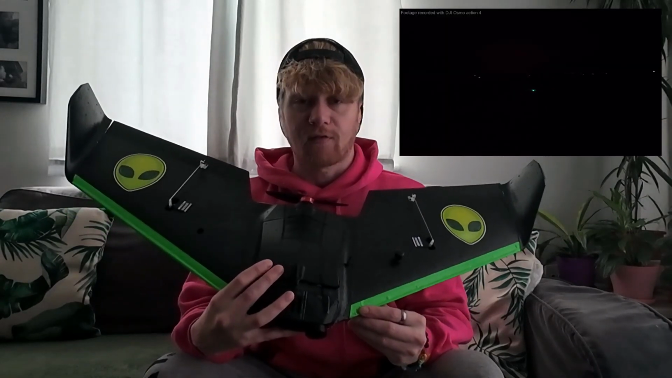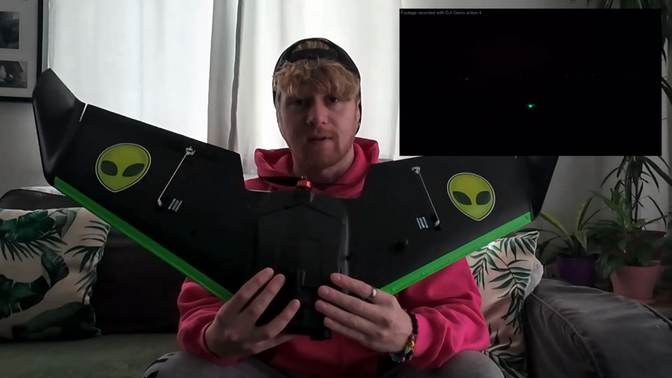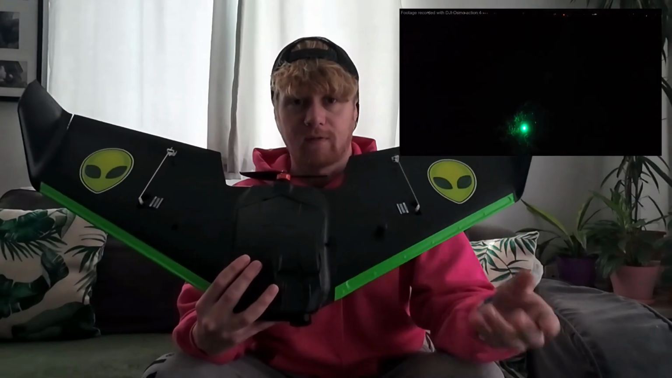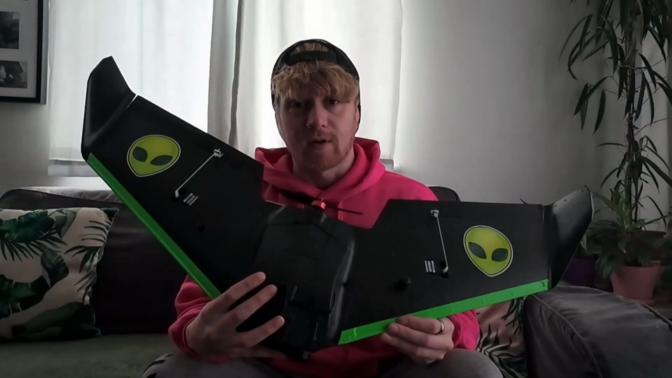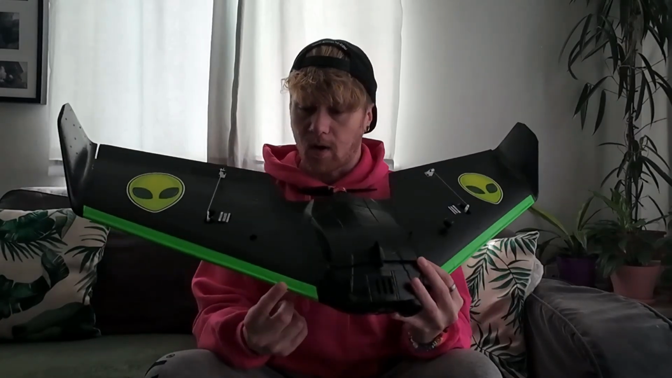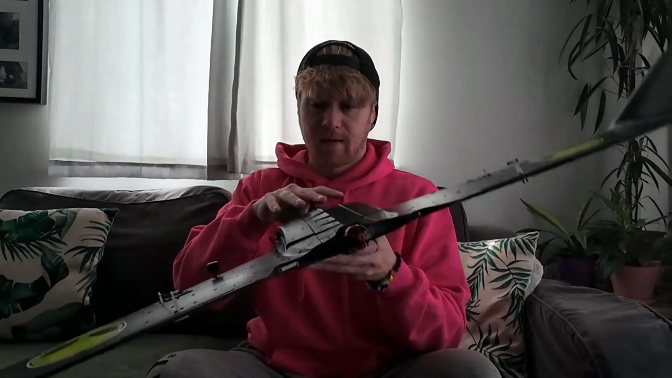So in the last video, I put a strobe on top of the aircraft. The reason why I did that is so that when flying at night, I could maintain line of sight of the aircraft, obviously for legal reasons as well as sensible reasons. But the strobe didn't look very good, so I replaced it with some LED strips. So there's an LED strip running down here, and there's another one here. And then I've also got 2 LED strips on the back here.